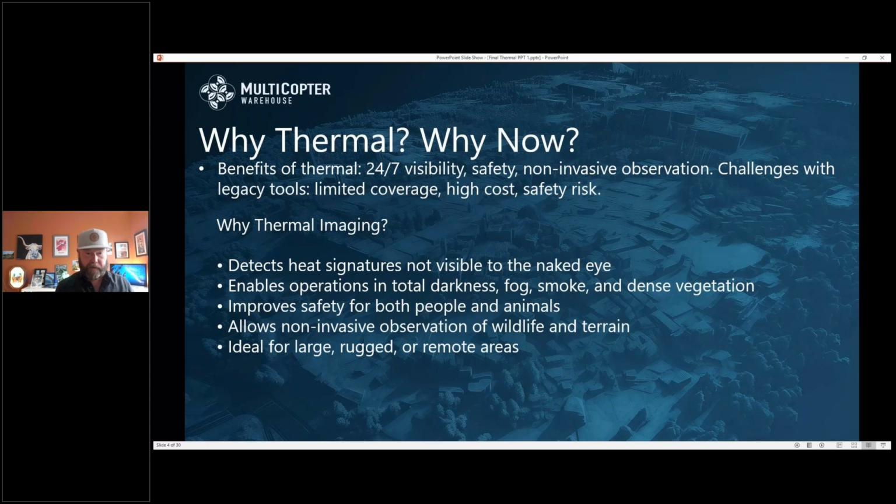So we'll move on to the next slide here. But I did some flying this morning, and it amazes me that even at 300 or 400 feet, the quality nowadays that these drones can give you.